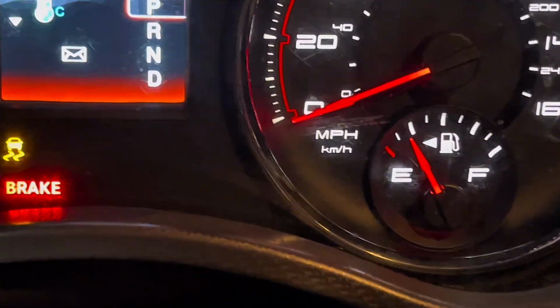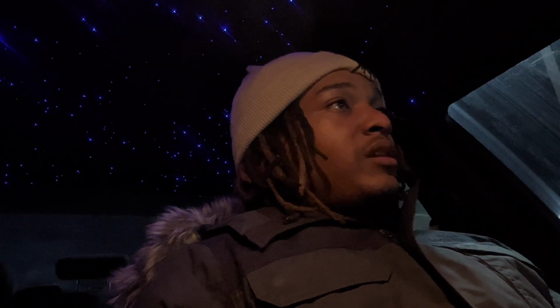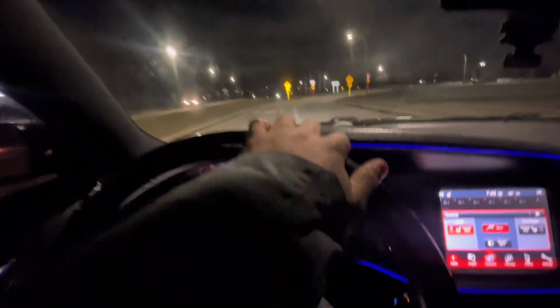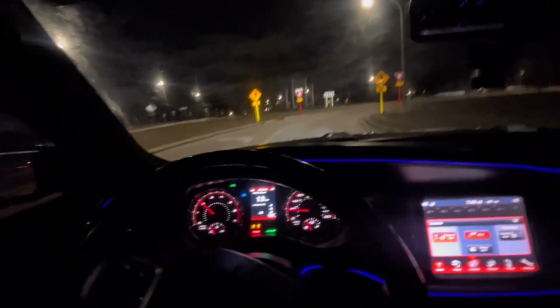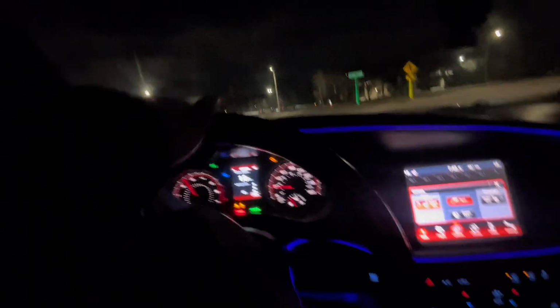Nah, I ain't got no gas. But I ain't finna drive this after this, so I don't really care that much. I'm gonna wait till it hits like 120, and then we can pull off. Cause I don't wanna drive crazy, but I'm gonna catch y'all when we get on the road. Alright, we officially on the road.